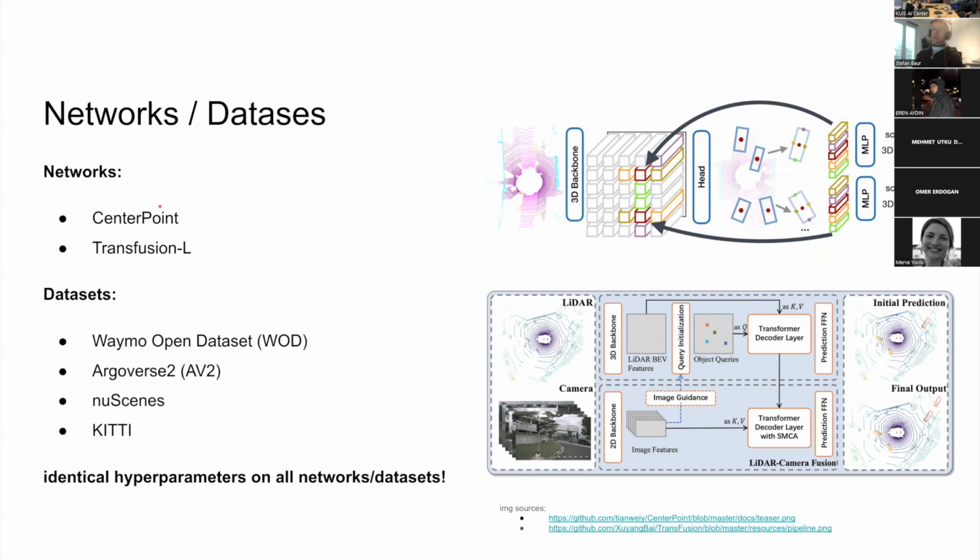Yeah, and we did a bunch of experiments with different networks and different datasets. You can see them here. We used CenterPoint and TransFusion for the networks, and we used Waymo, Argoverse, nuScenes, and KITTI datasets for evaluations. And the nice thing about our pipeline is that it runs with identical hyperparameters for all of these combinations, and it still works well.